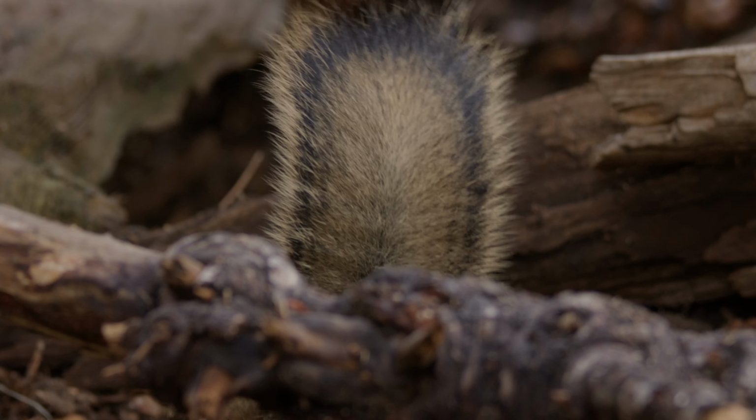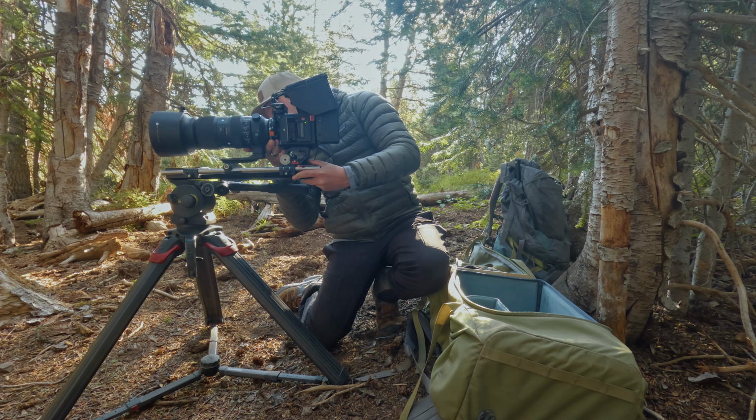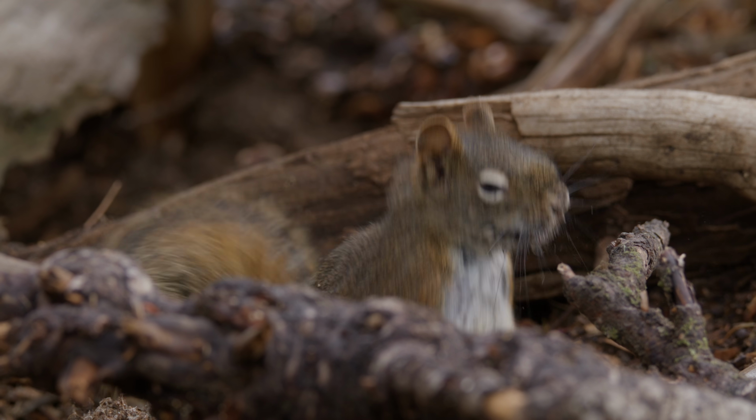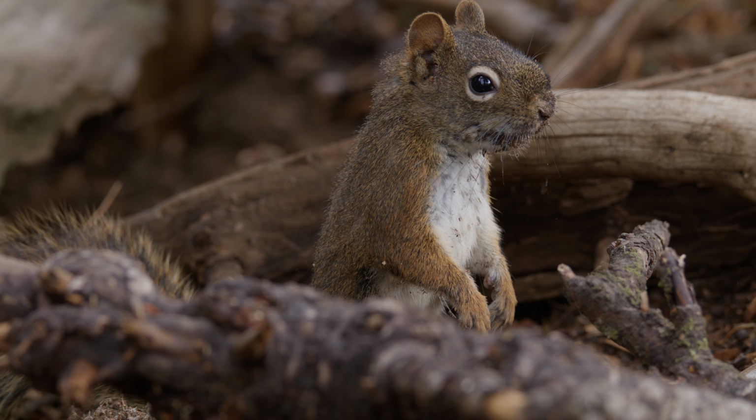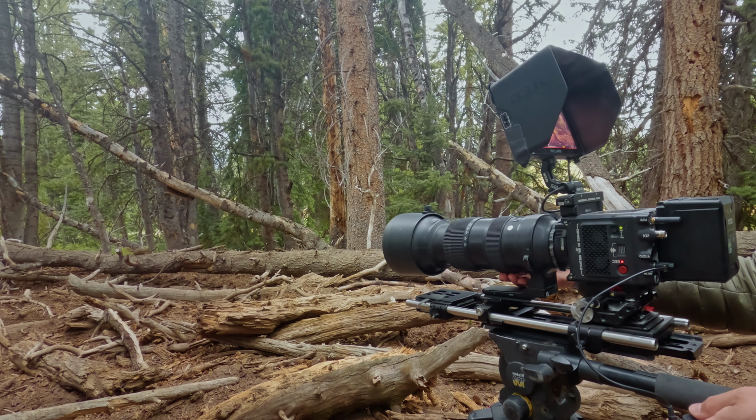What I'd like to do is just spend some time filming the squirrel, and I think it also will be interesting just to see where he is hiding those cones, because that's going to help me decide where to put the camera traps ultimately, because that's where the bears are going to go. I think I might just need to sit still and quiet for a minute to let him get comfortable with me.